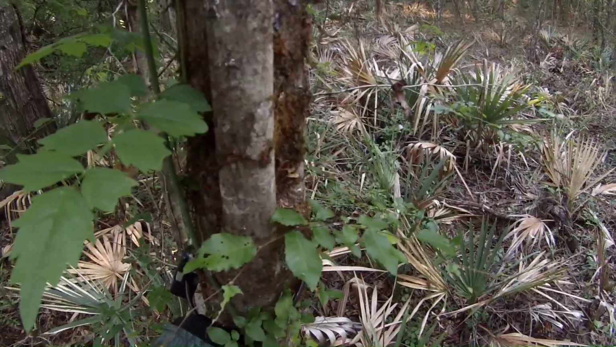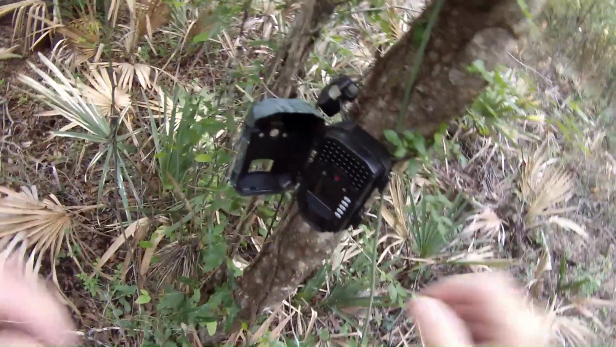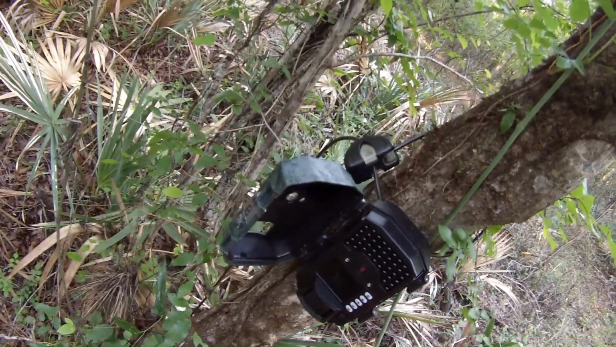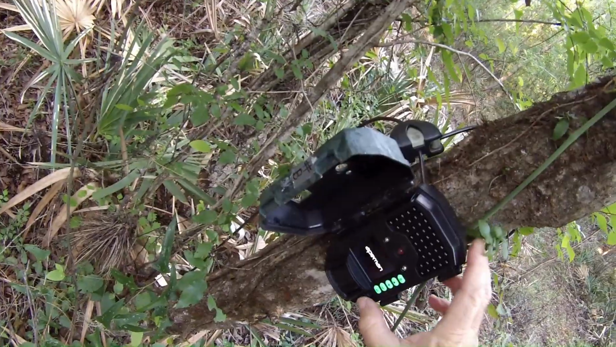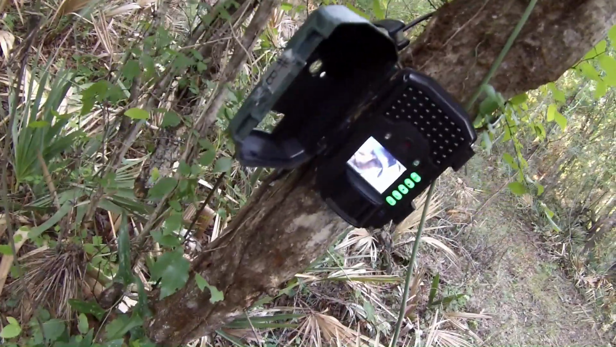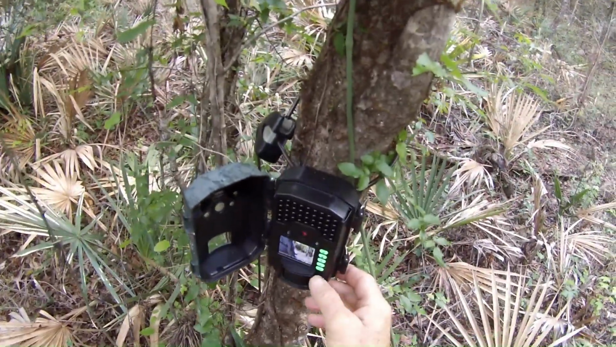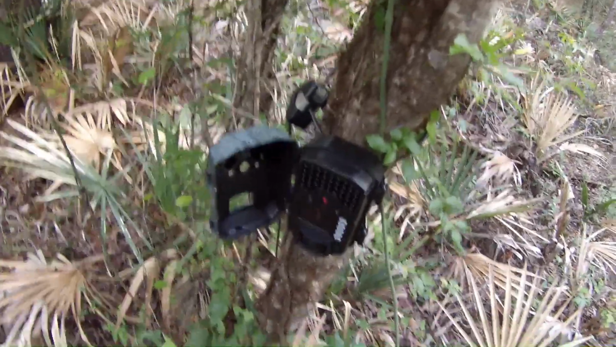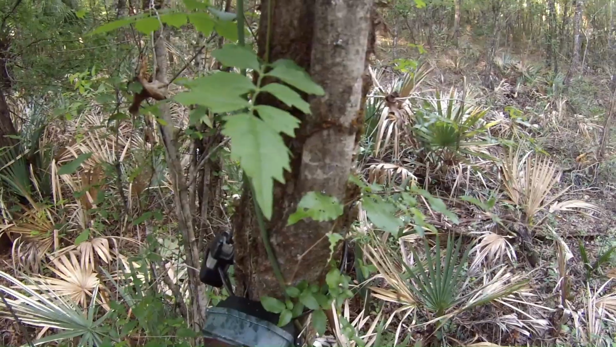Alright, so let's check this out. Okay, memory card's still there, because this one doesn't have an outside lock on it. Okay, batteries are still good on this one. Alright, so we're going to take these home and see what we get. Should be pretty interesting here.